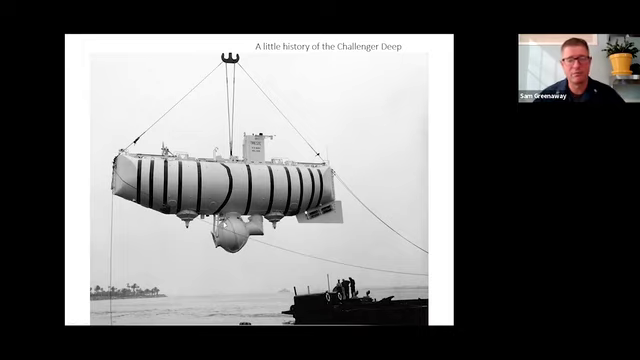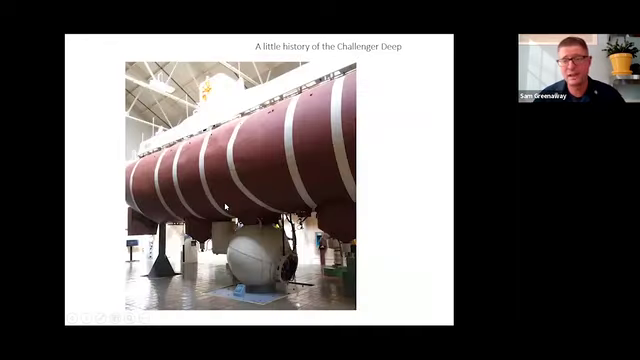This was built by the Swiss and bought by the U.S. Navy and operated by the Navy for quite a while. Trieste has recently been moved to Washington, D.C. Here's a picture I took just a couple of weeks ago in the U.S. Navy Museum on the Navy Yard in Washington, D.C. So I'd encourage you to have a look at it if you're down here in D.C.